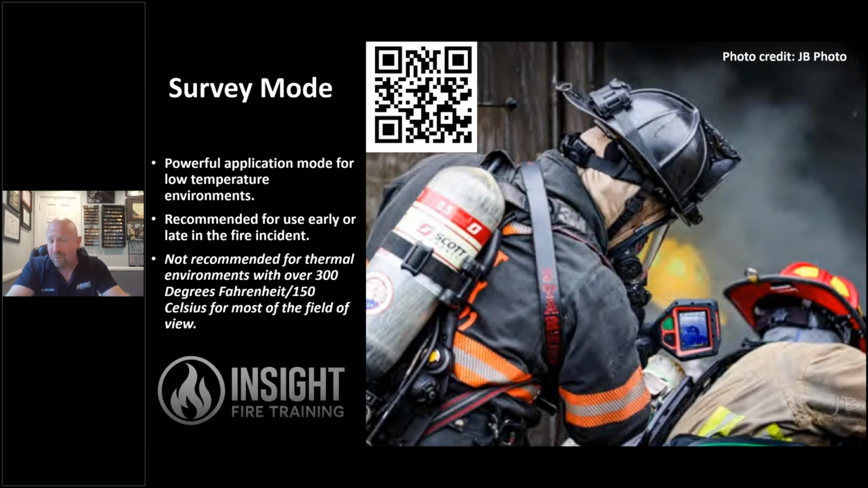But know that this particular application mode does have limits, as I mentioned. It is not recommended for high heat environments, and I don't personally recommend it for searching for people because that lower cooler area turns dark and it's very hard for a lot of firefighters to see.